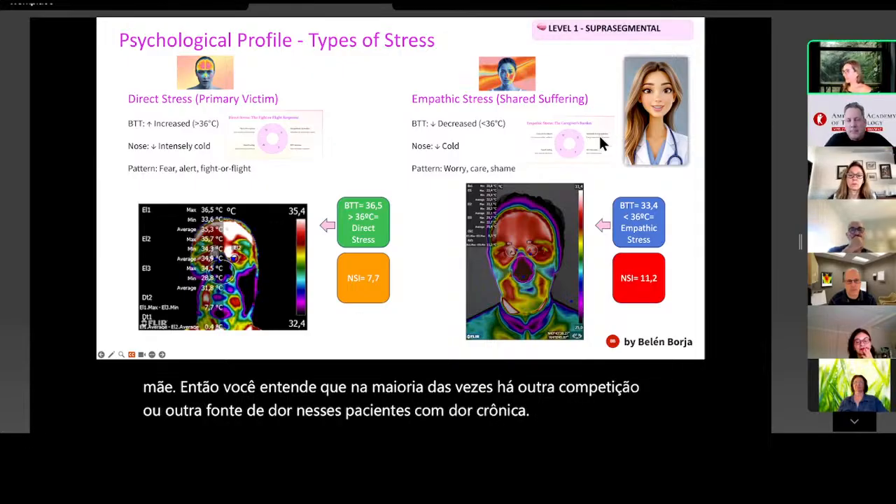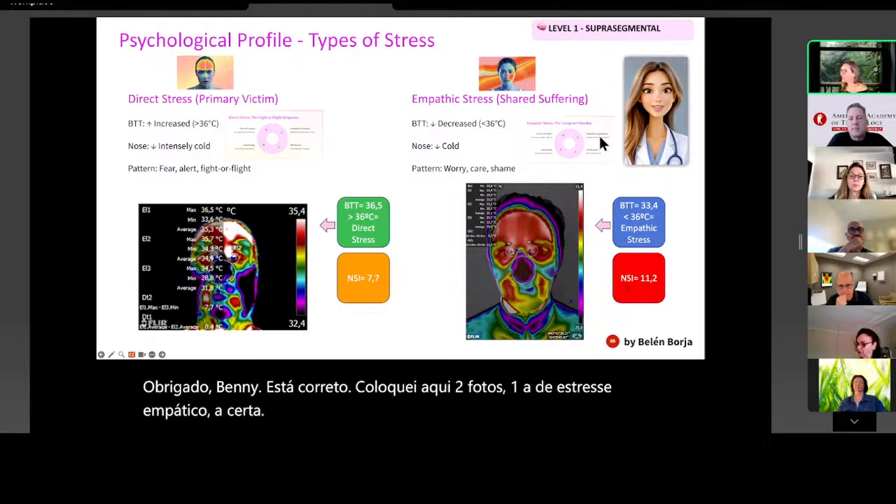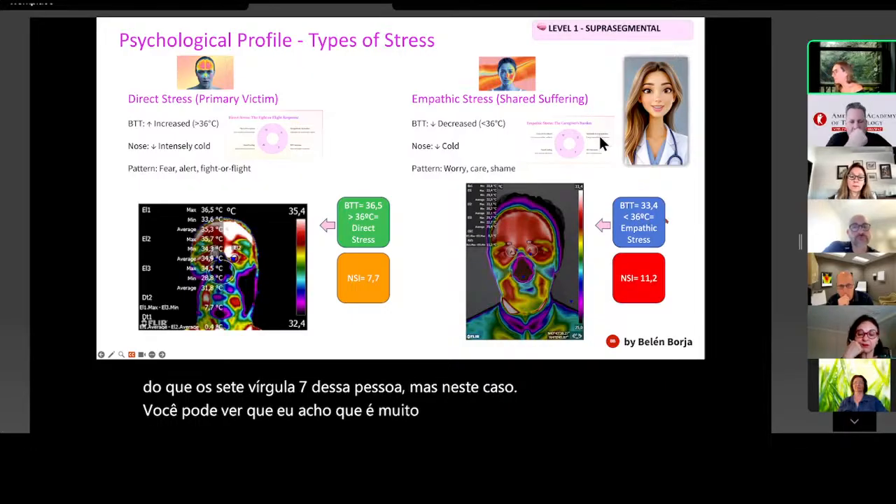That's right. I put here two pictures. One, the empathetic stress one, the right one. You can see here that the noradrenergic index is 11.2, which is higher than the 7.7 from this person. But in this case, you can see, well, I guess it's very small for you, but the BTT is 33.4 degrees Celsius, right?